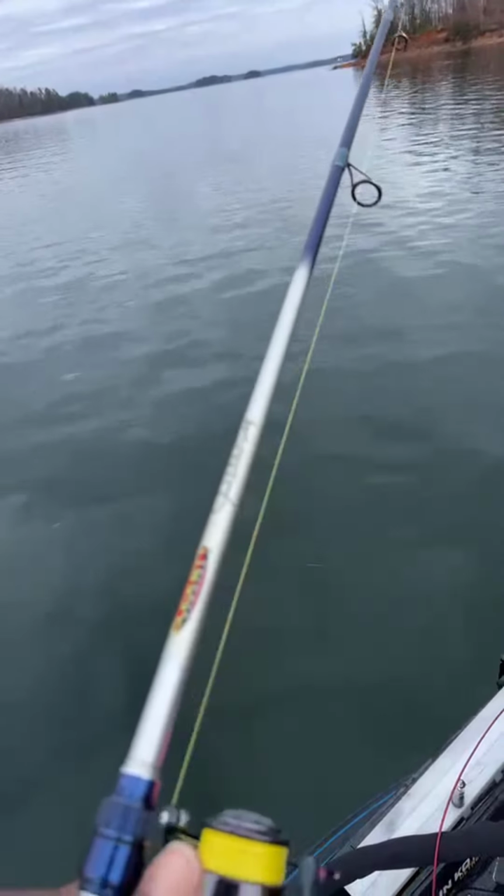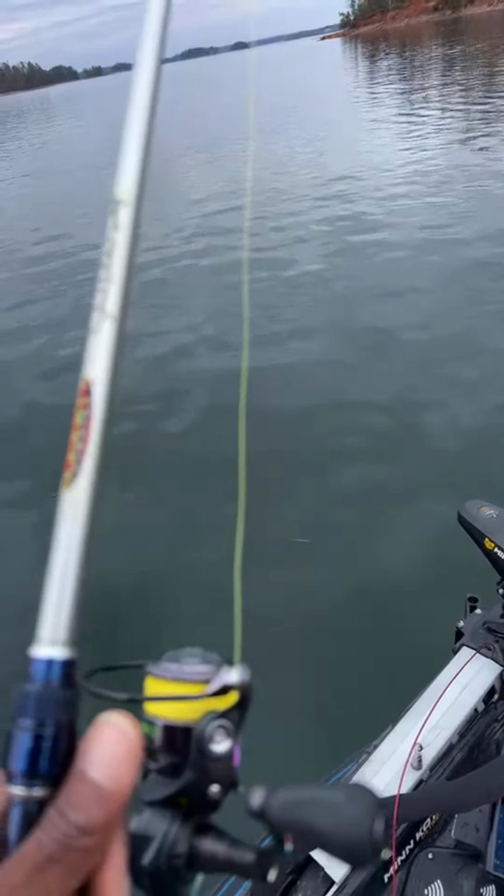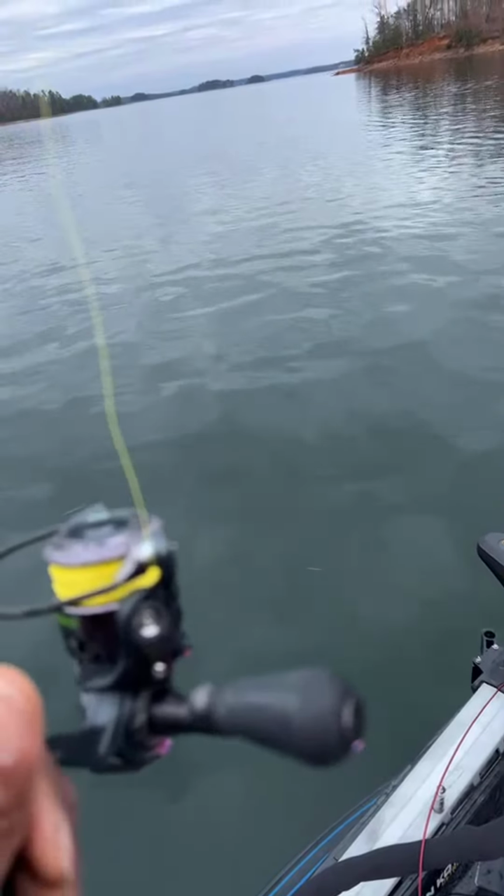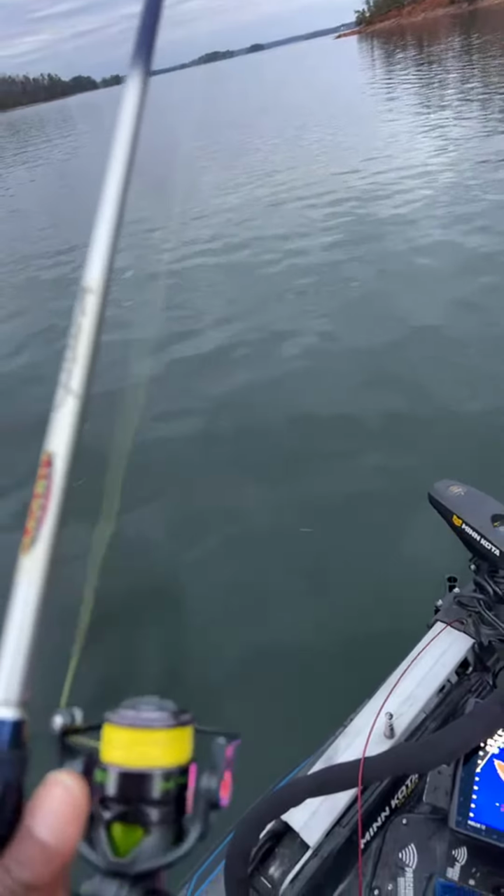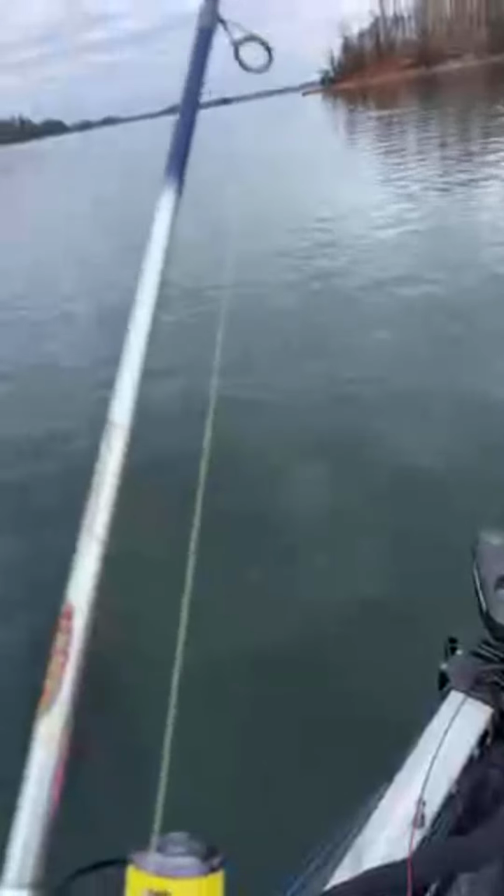Uh-oh, I think we got a tappy tap. I think we got a tappy tap, guys. James said, what's your boat? I'm rolling in a Nitro Z20. Oh, wait a minute. Do I see something? Maybe I do, maybe I don't.